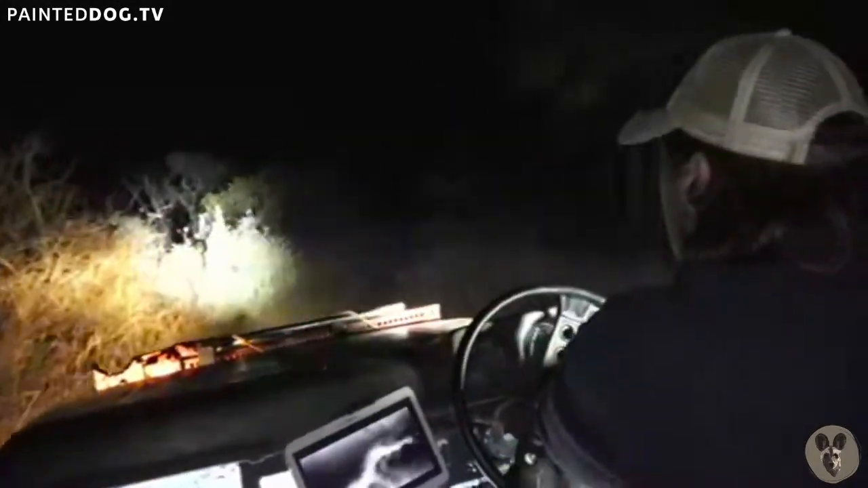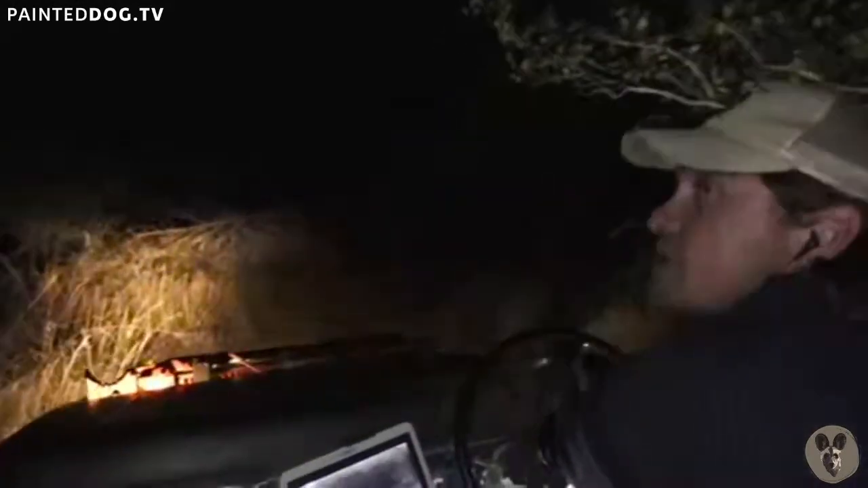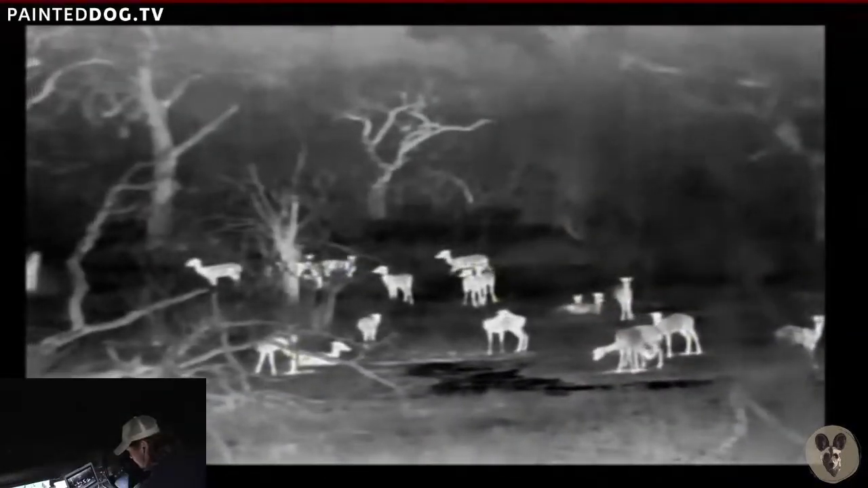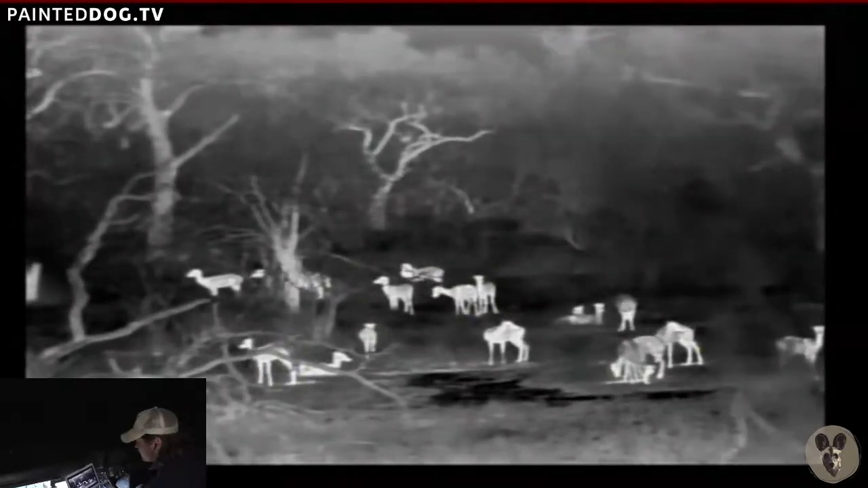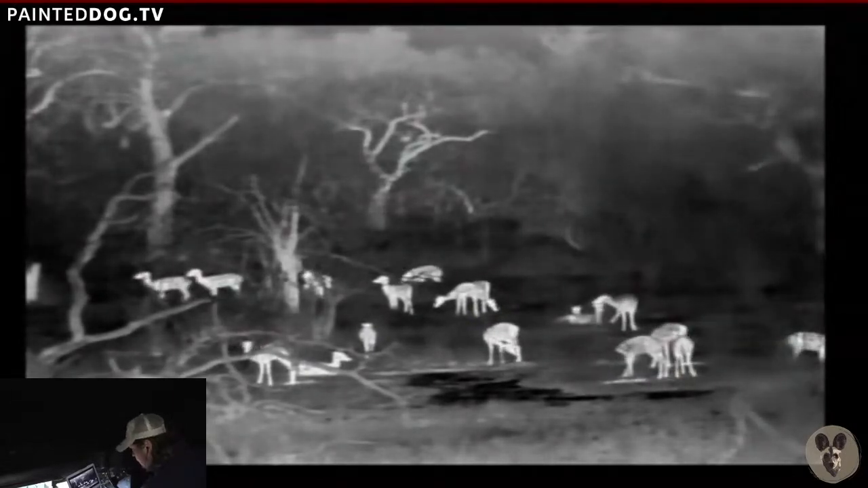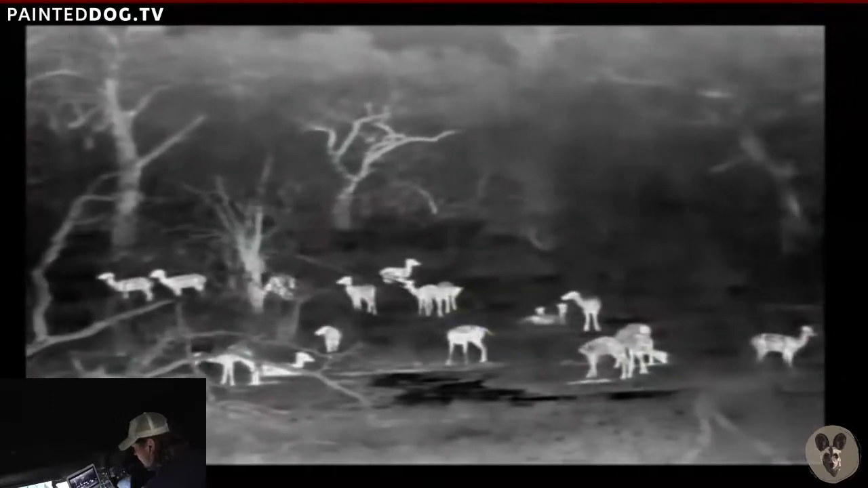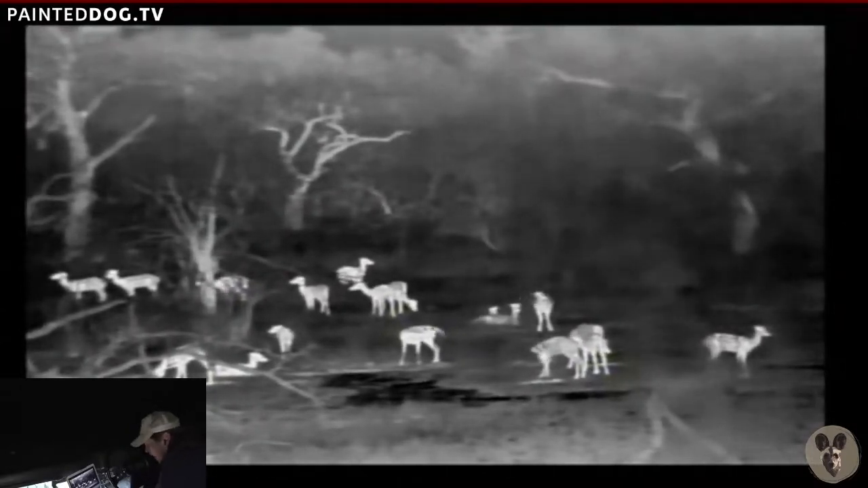See some eyes sparkling in the distance across the valley. So let's have a closer look at what they are. Probably impala. There we go, impala. Probably about 100 meters, 150 meters away. I could just make out their eyes. Looking quite relaxed. Impala, we've seen you. We're looking for more interesting critters. So, okay, bye-bye, impalas.